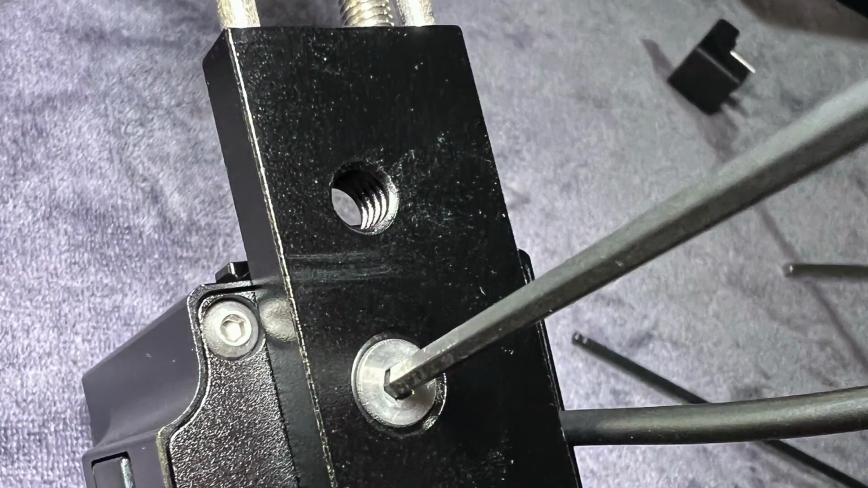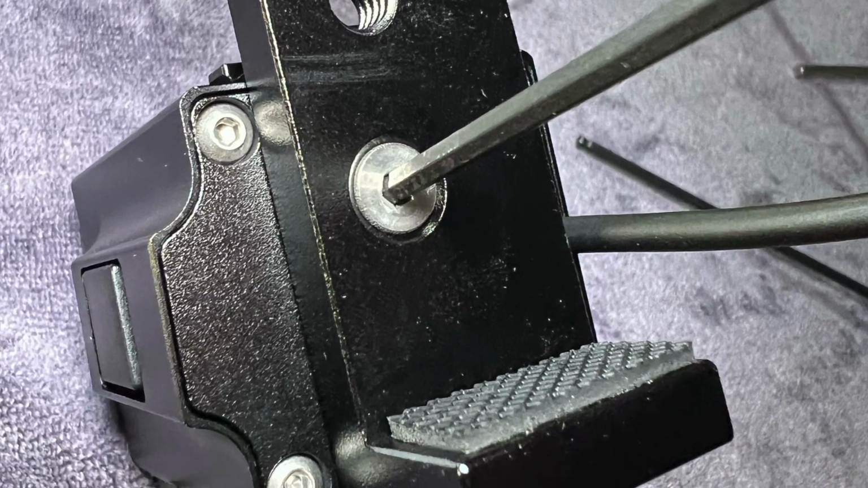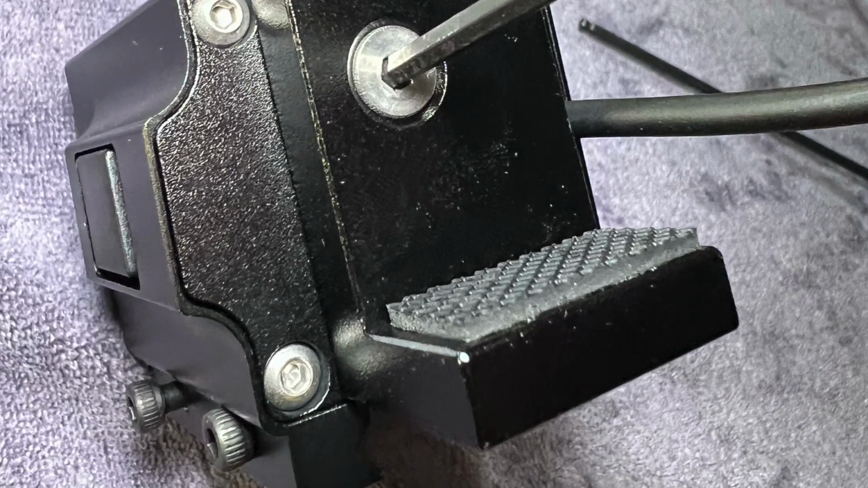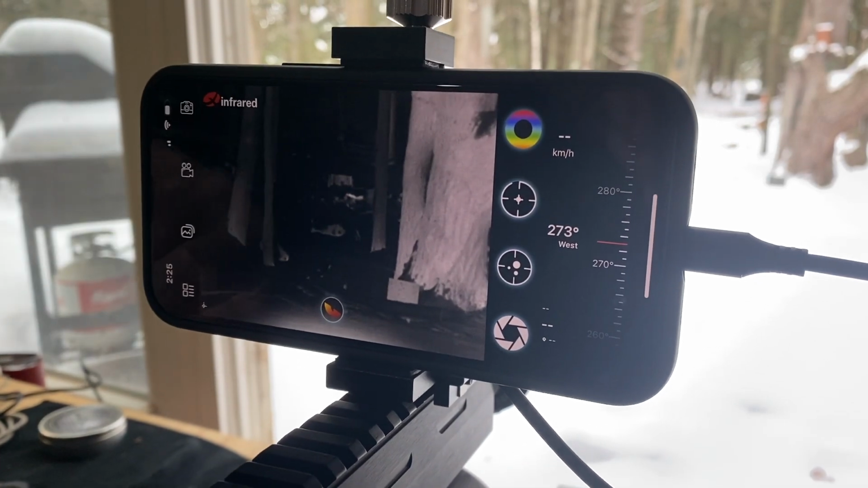It also comes with a phone bracket, and you can attach the phone bracket to the back of the unit so that it is all one piece, and then the phone plugs in to the thermal and you are set and ready to go. And here we are mounted on the Nixon Tacto S, which has a really long pick rail out front and is perfect for this kind of shooting.